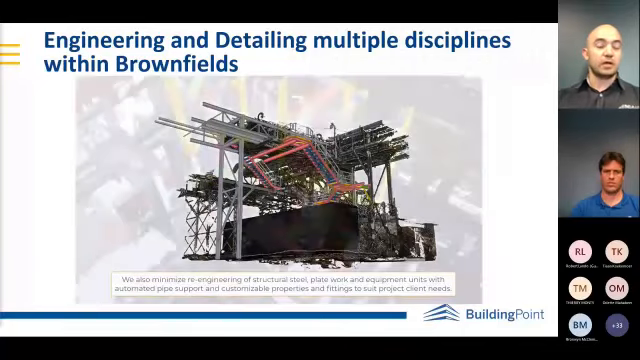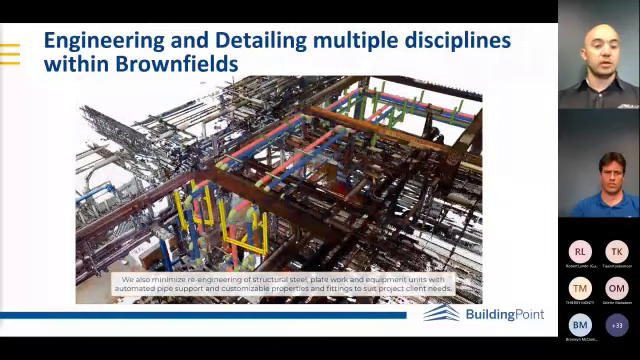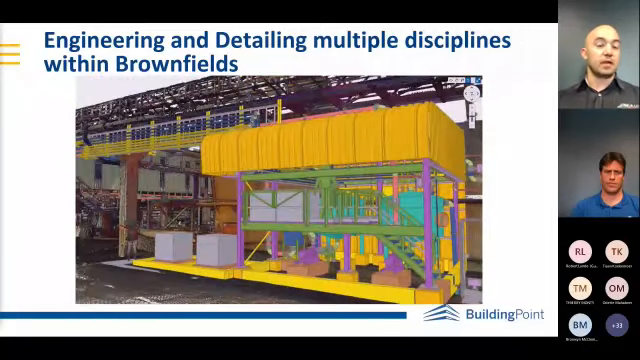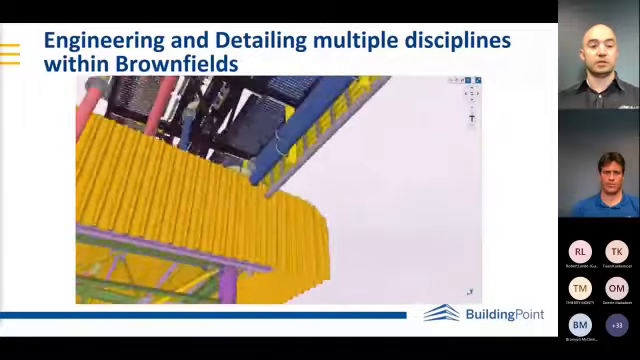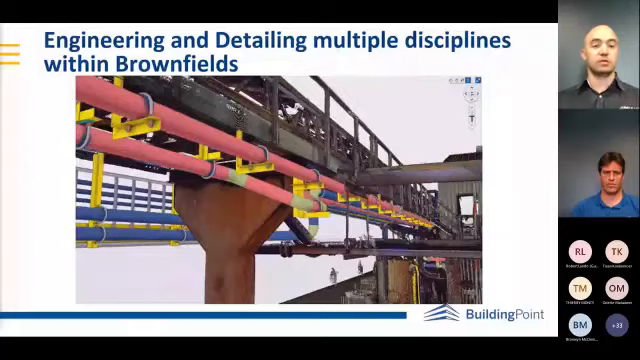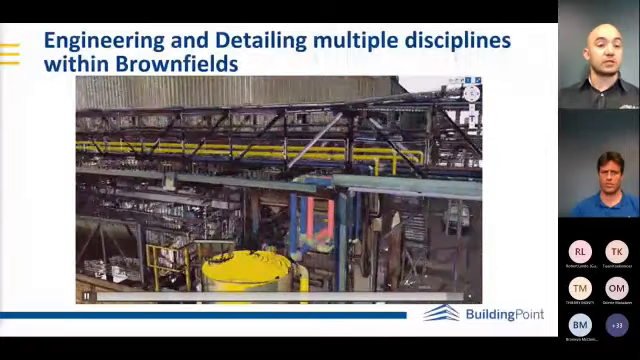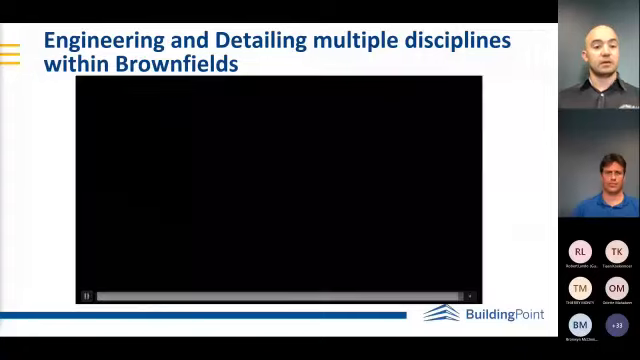And then some other work, including walkways, piping, pipe supports, a lot of rerouting of existing pipes because of general issues on site. And then, as you can see, there's some structural steel work detailed into the actual BIM Brownfields 3D scan model. We also specialize in the cable racking and that sort of thing if you needed to reroute some cable racking.